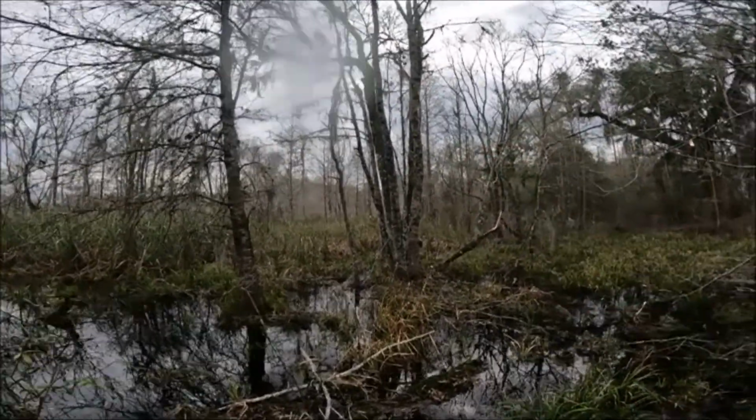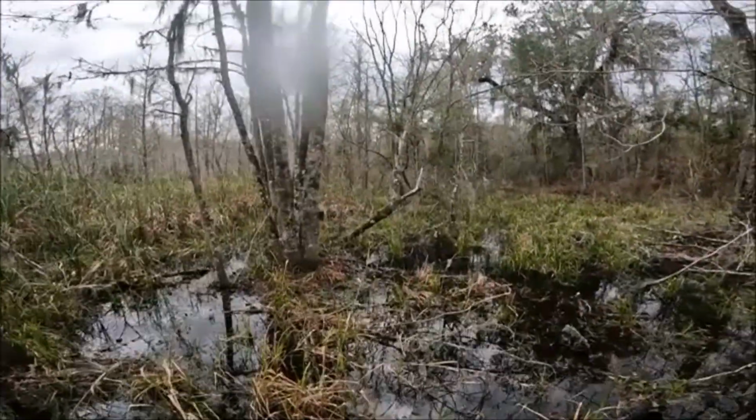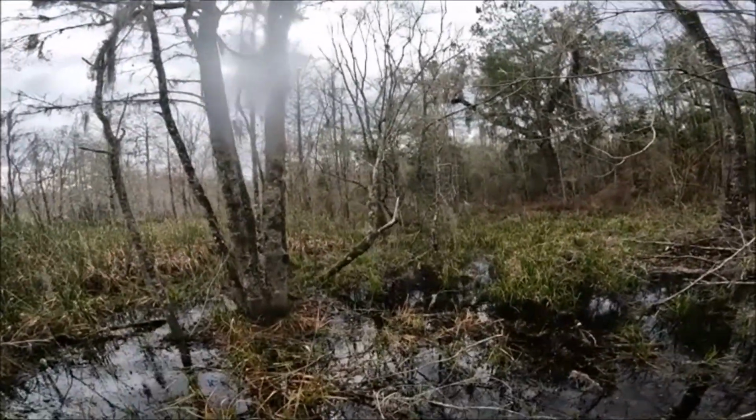There's my camera right there. Don't fall in.